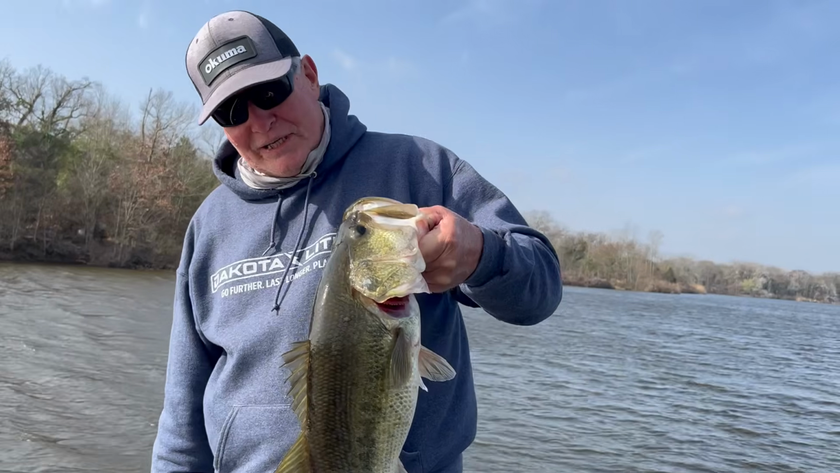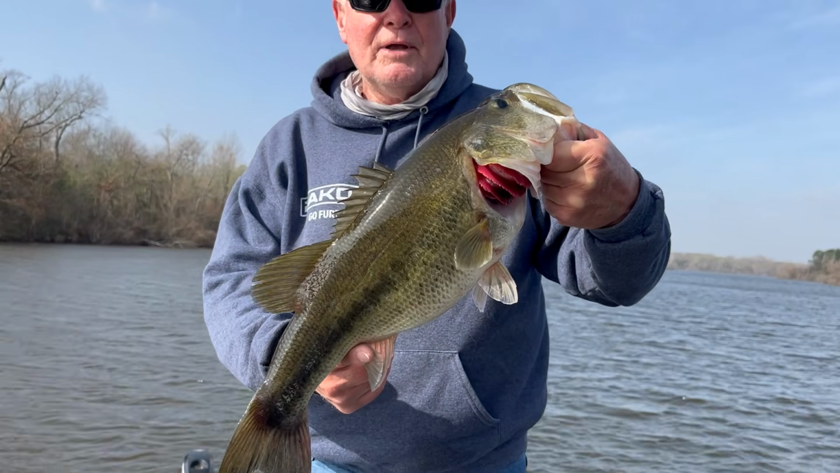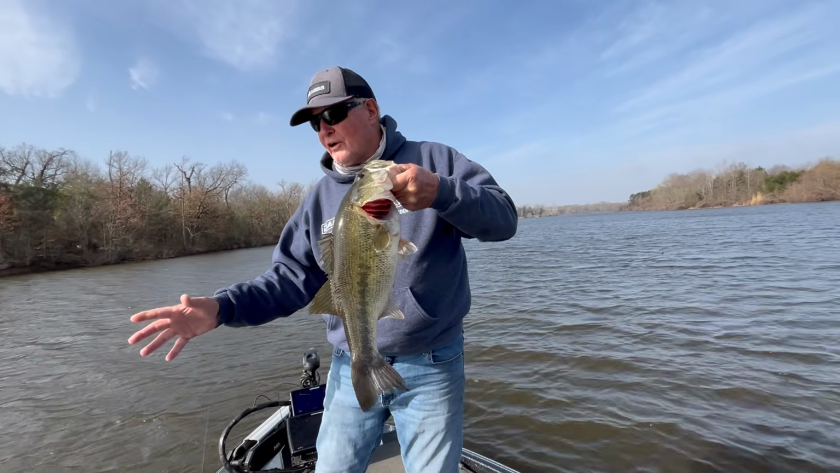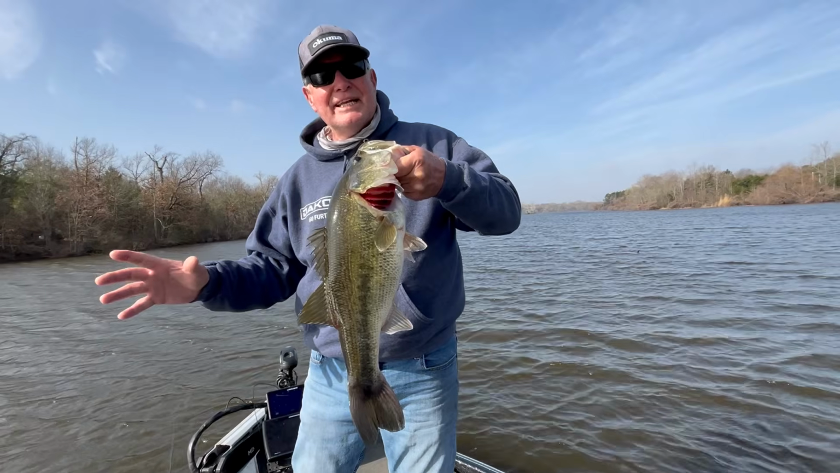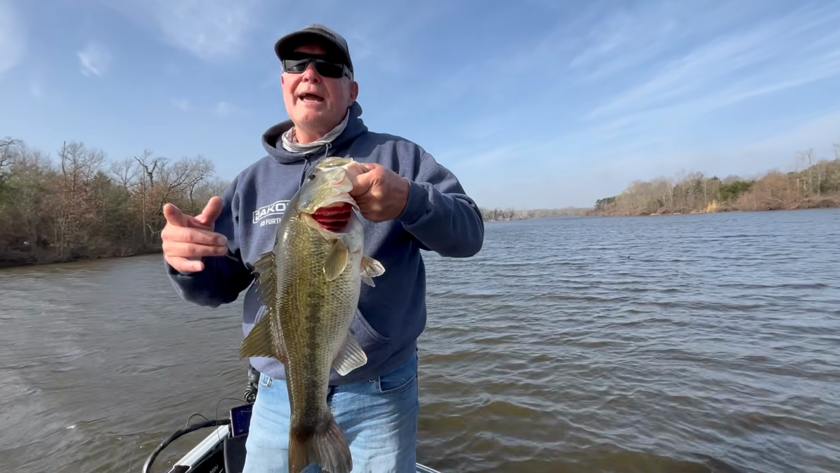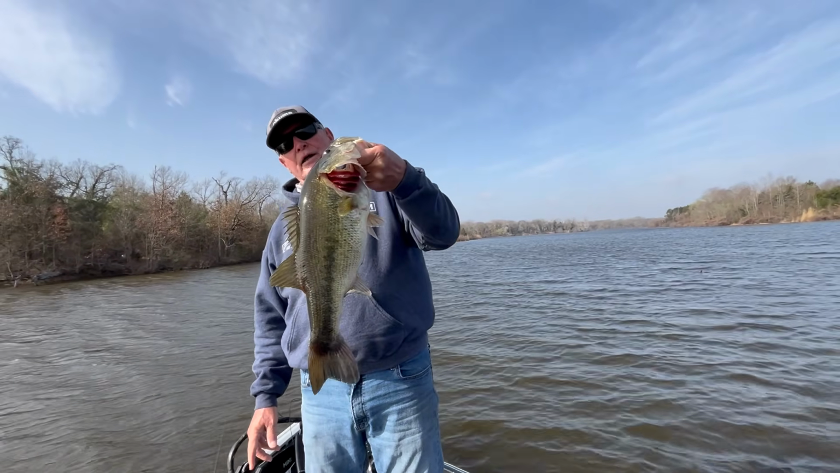All right, you can go ahead. So it's like I said, folks, we saw these fish swimming around in here a while ago, but we couldn't get them to bite. Just begging for the sun to come out. The water's a little bit off color, maybe 10 inches of clarity, but these fish, we could see them, we just couldn't get them to bite until Mother Nature helped us out here with a little bit of sun. That's a good one.